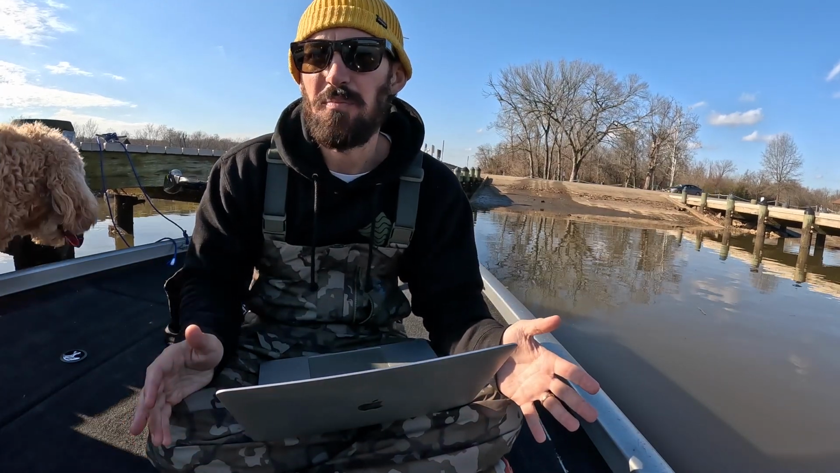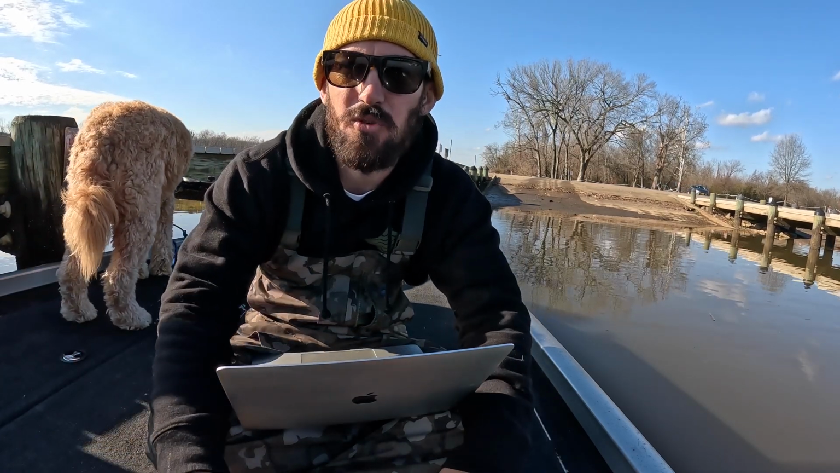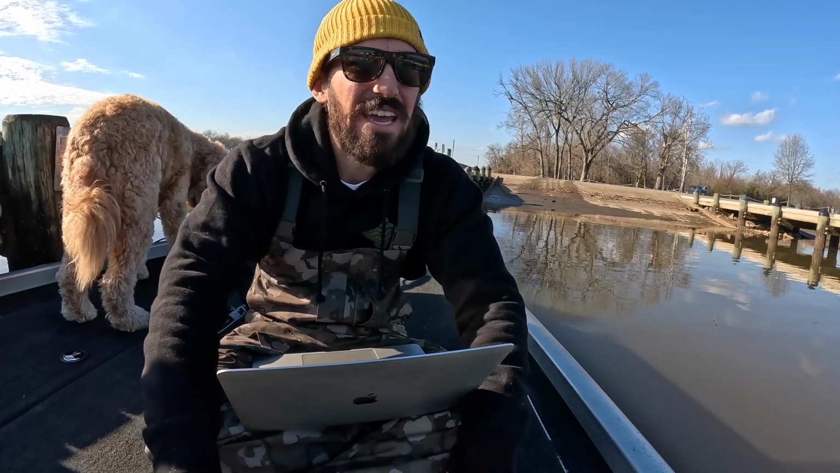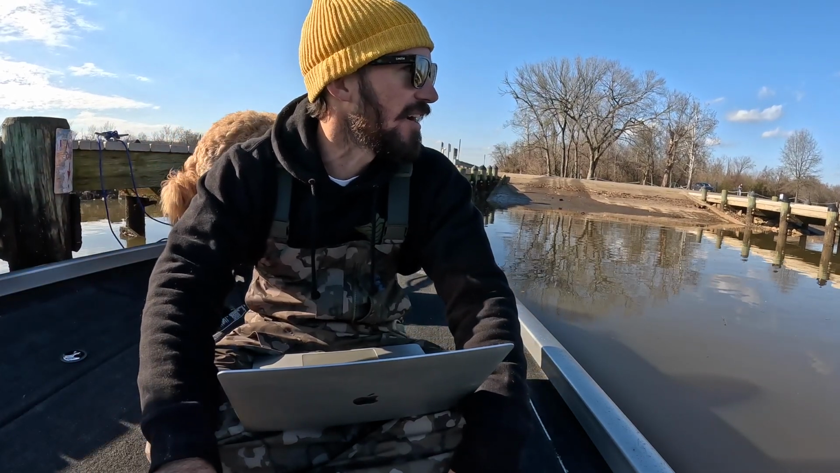The air temp's been pretty warm the past 4 days. Pressure's been pretty stable, sitting under 30. It's around 29, and tomorrow it's gonna bump up a bit. We're gonna have some more sunny skies, a bit colder weather, so I'm thinking this is maybe prefrontal, and the stable weather we've had will produce some fish.